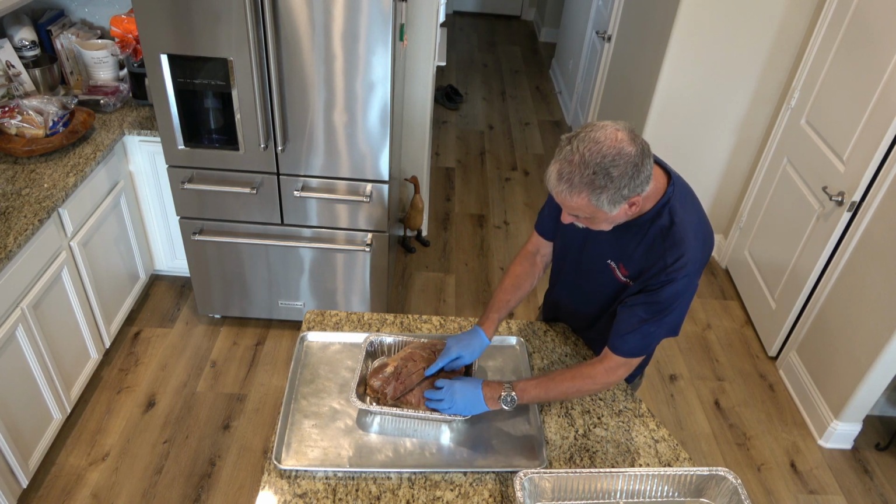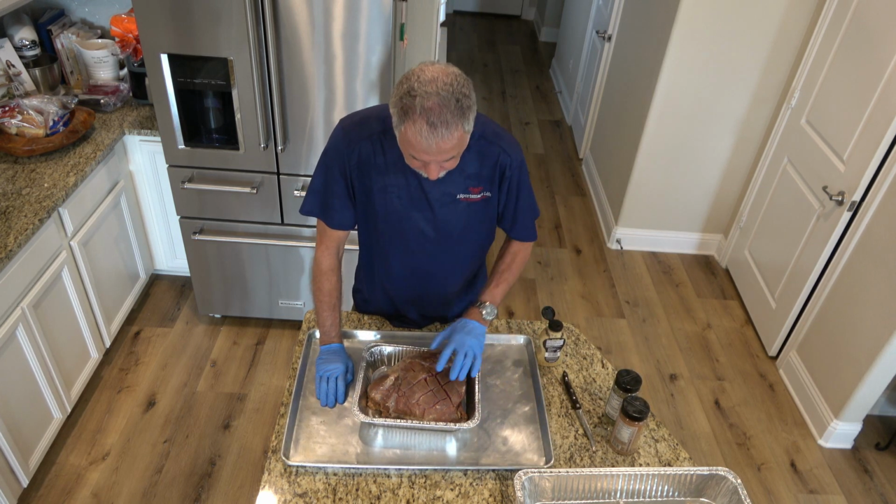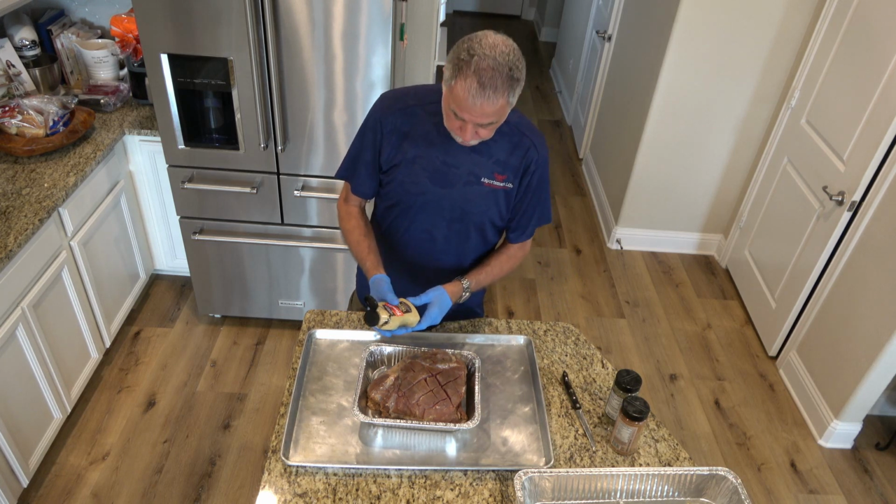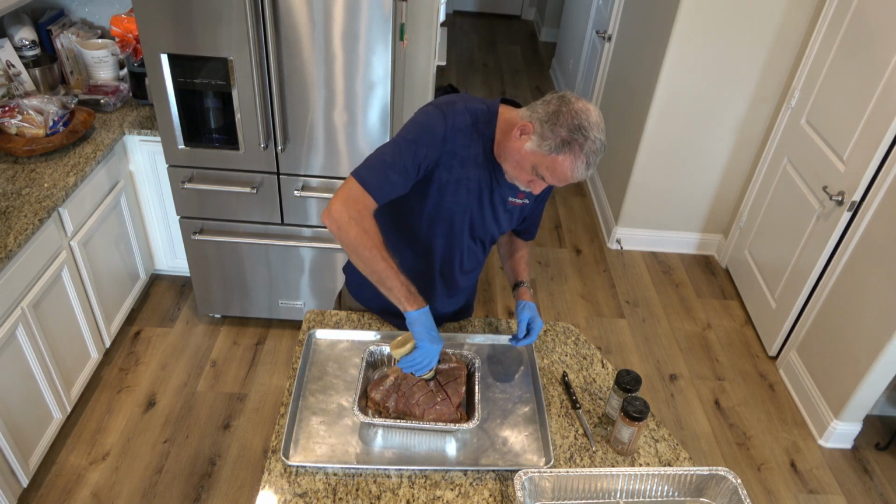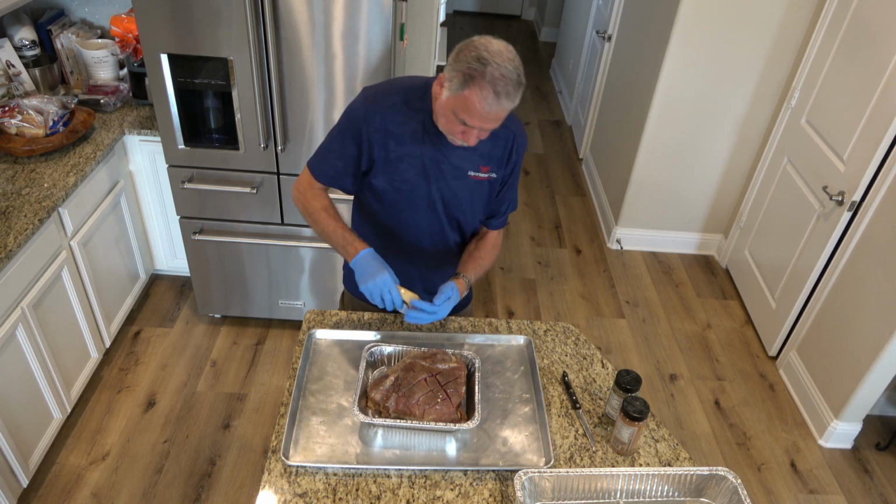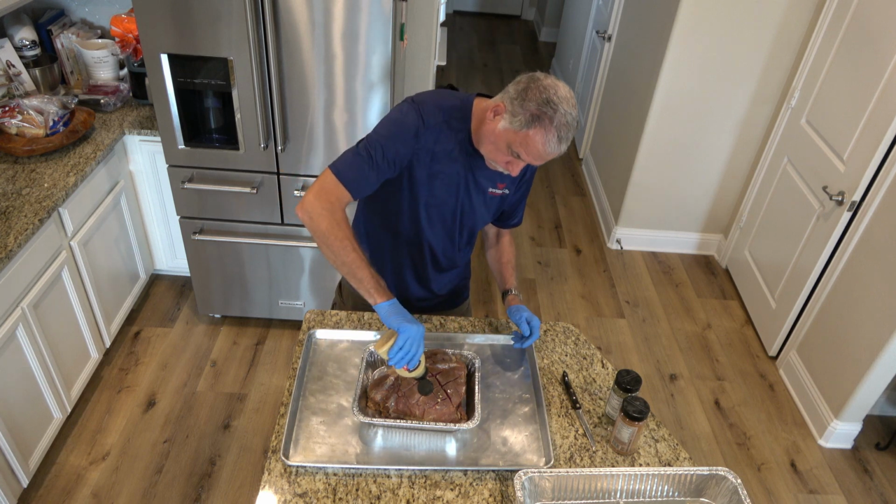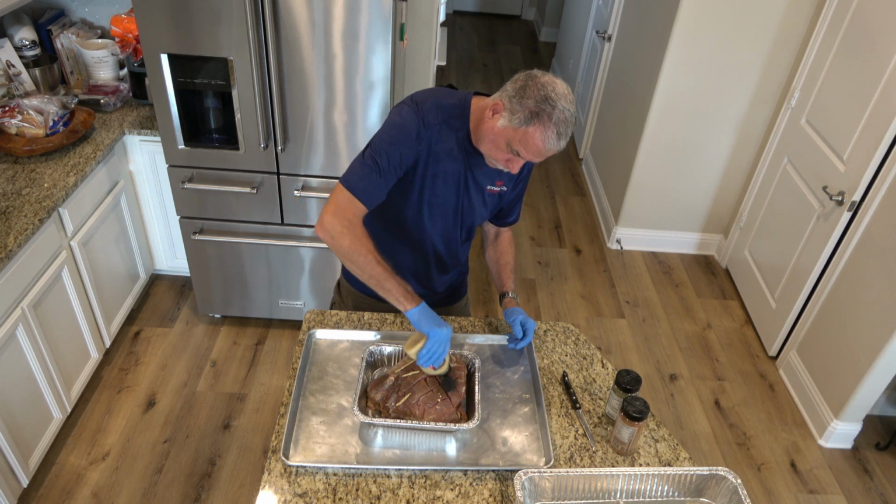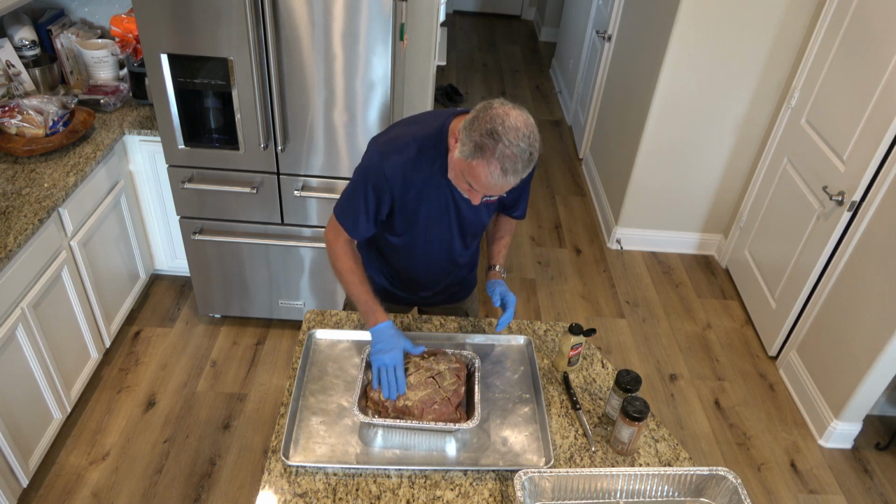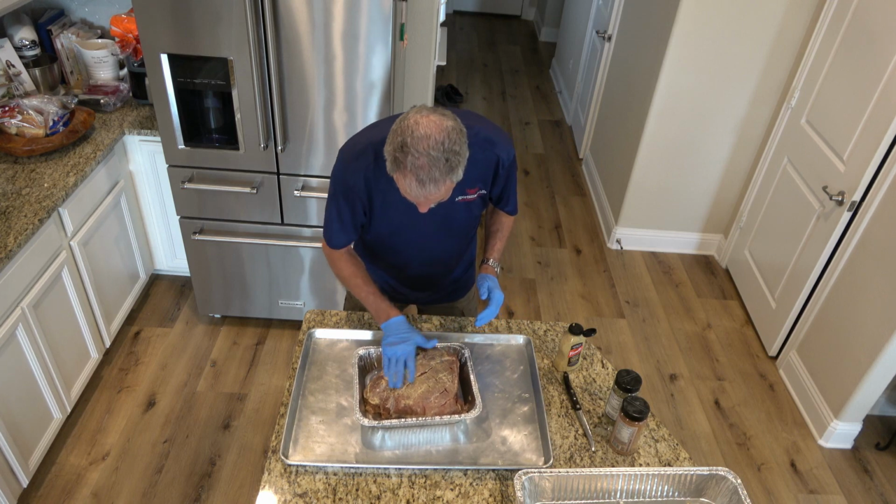Okay, we've got our ham out of the Dr. Pepper marinade, and we are going to put a little mustard on it first. So just a little Dijon mustard. You can use regular mustard, don't need a lot. Rub that in real good.